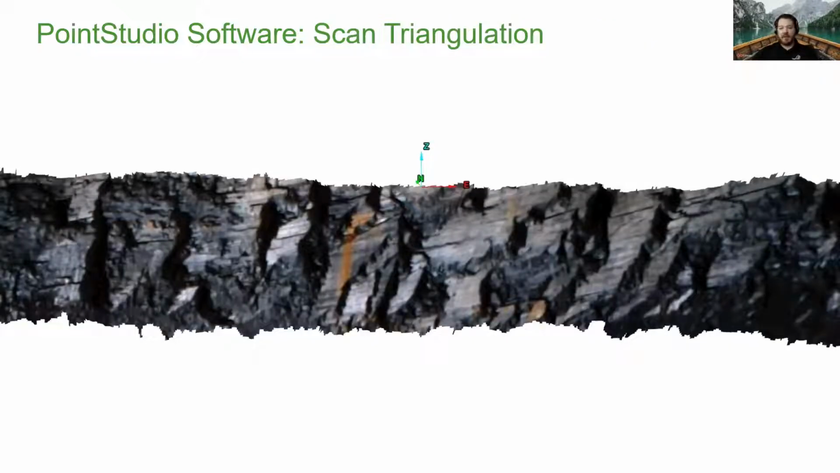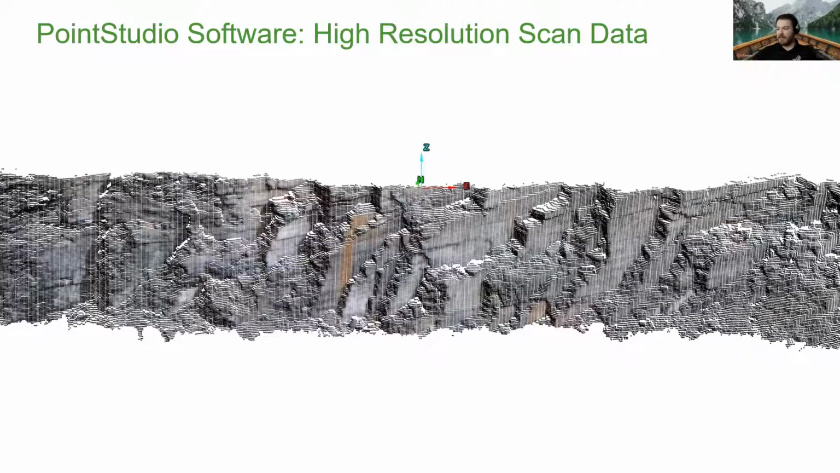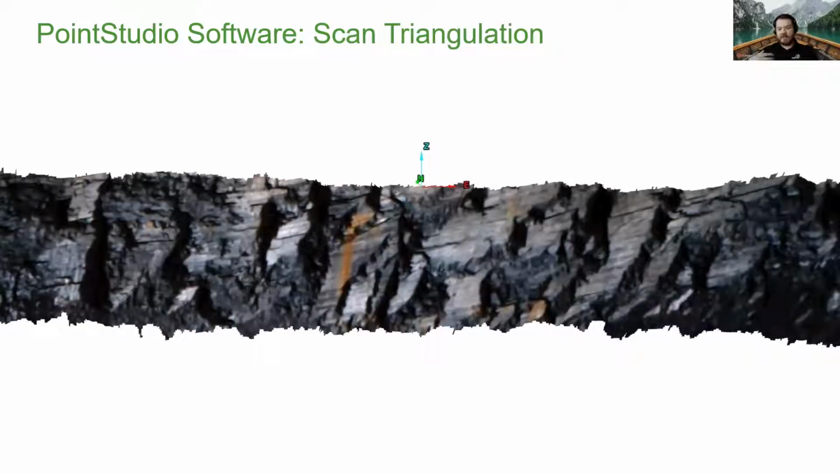And from that, you can actually create, at least within the Point Studio software, what's called a scan triangulation. So basically, we'll take your point cloud that you see there, and then just triangulate it to create that DTM surface. That's nice for exportables outside of the software. And it's all georeferenced, so there's a lot of downstream usage of that DTM surface, even outside of mapping.